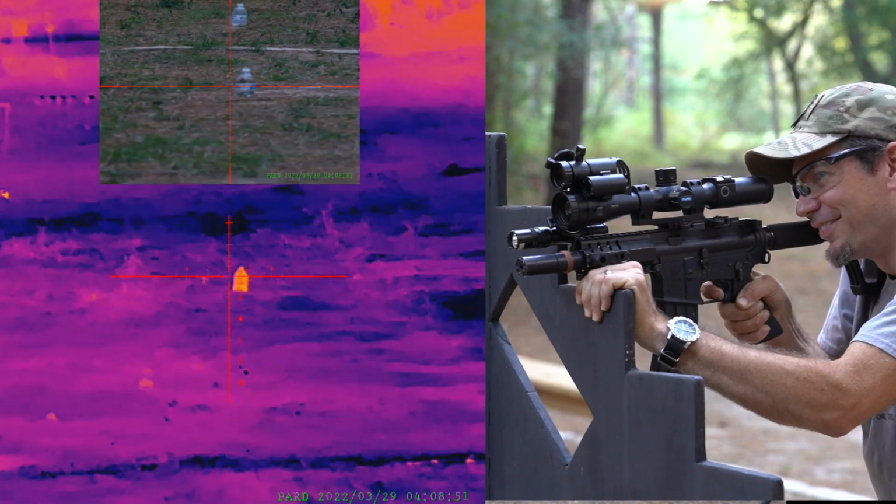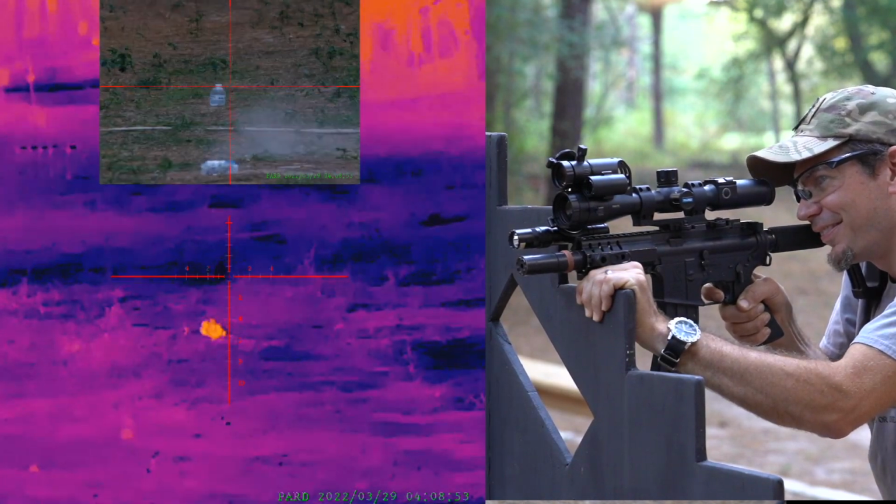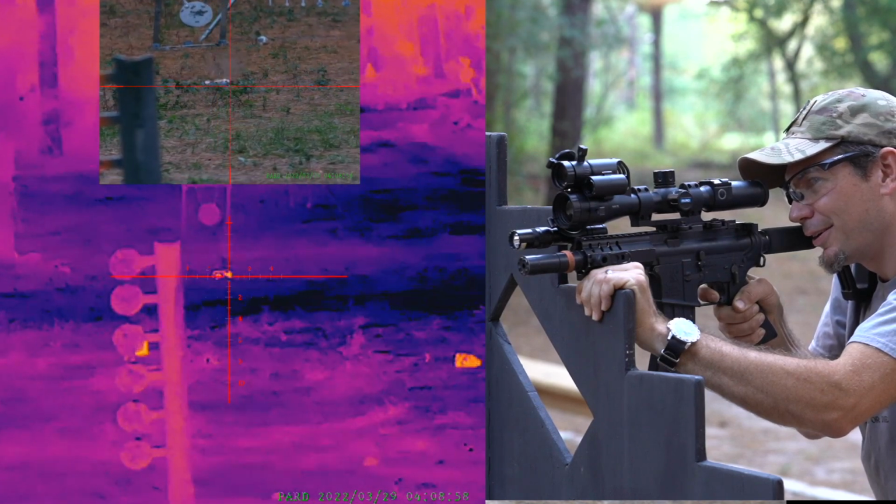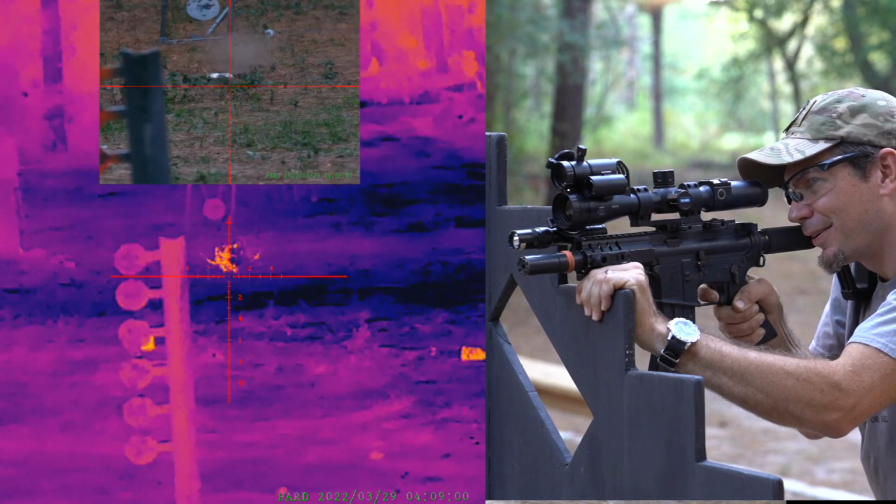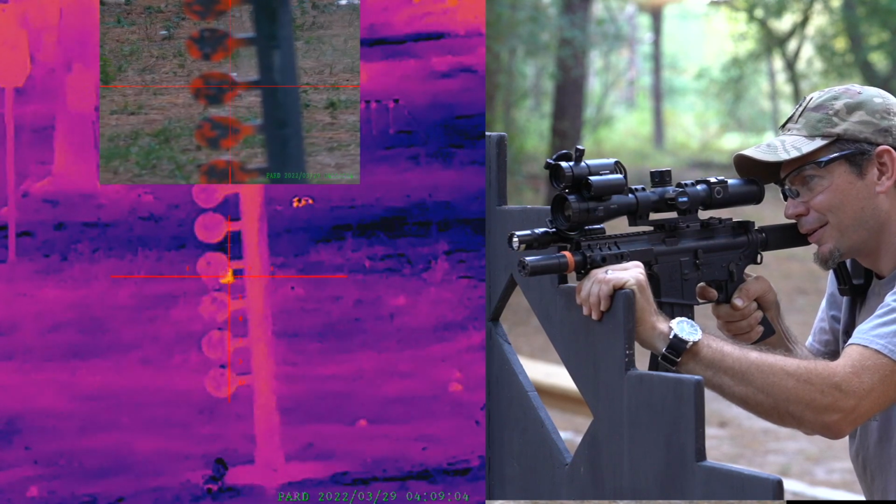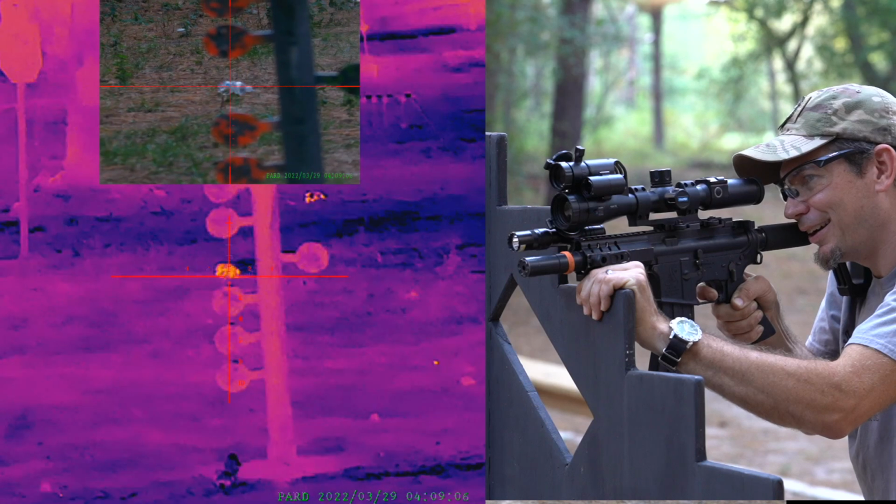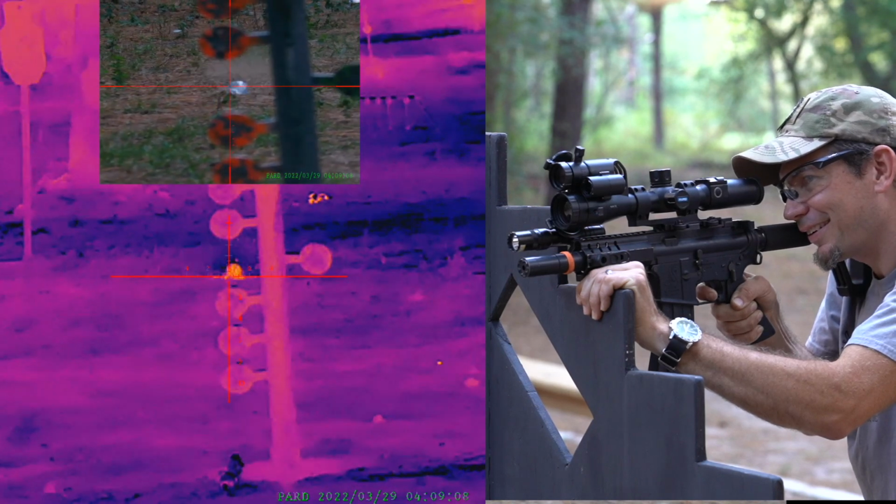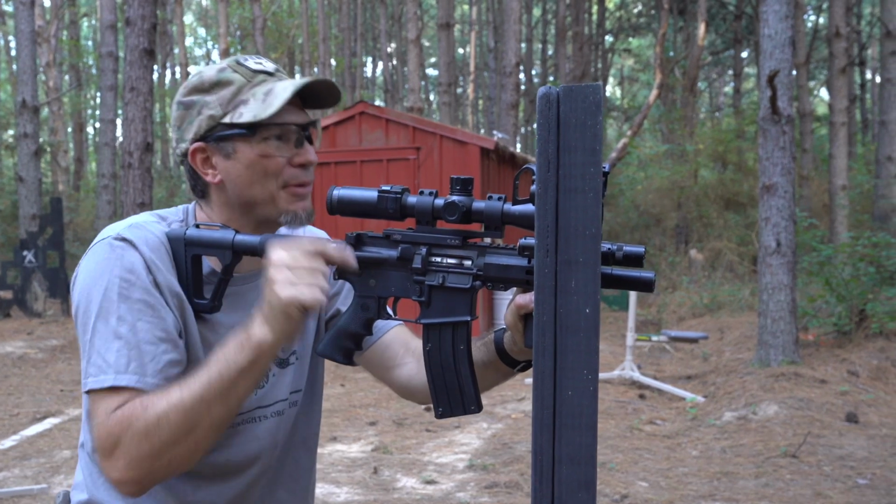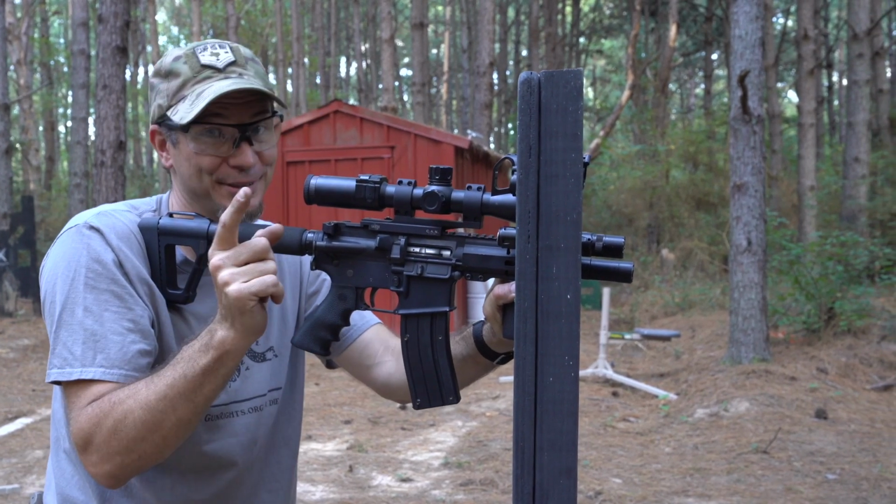Oh, man. I think there's a soda right there. Got it. And there's something behind this dueling tree. There it was. Okay, that was pretty cool. I've never done that before, but we may have to start integrating that into marksman camp.